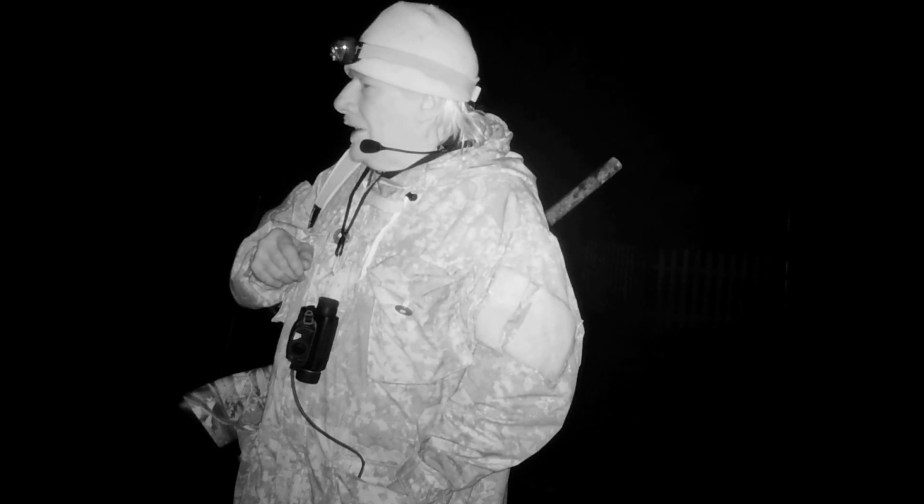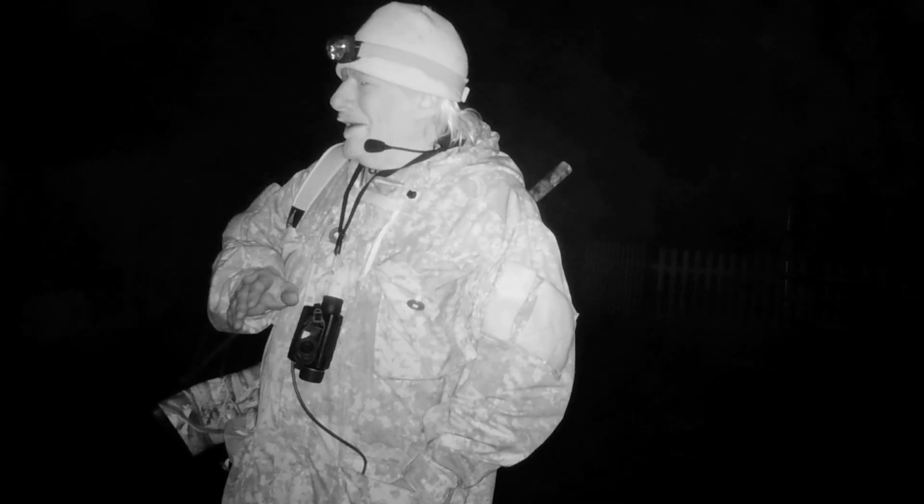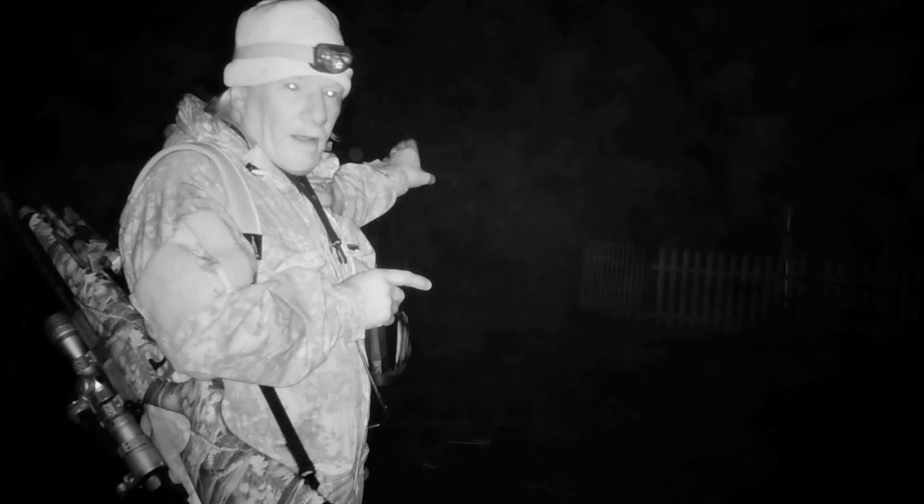I just arrived at this other permission. This is where in a previous video I came down here after a fox which never appeared. Now I've only been here a second or two and I've already noticed one rat over there behind one of the geese or goose sheds. So I'm just going to go and have a look, see if I can take that one out.